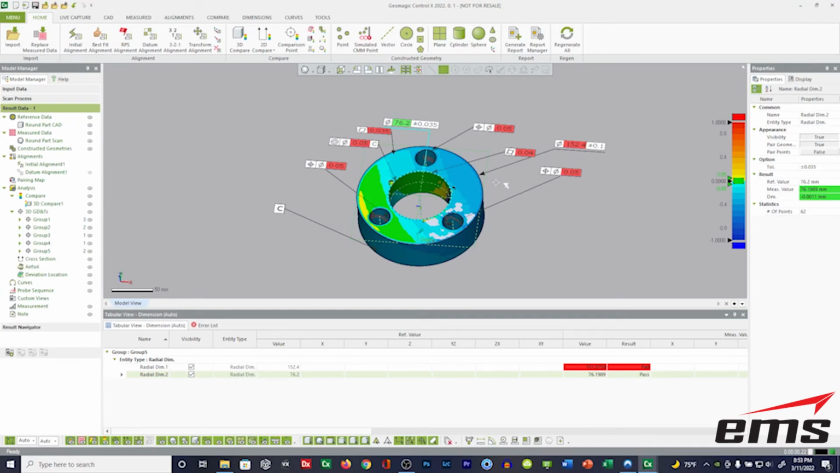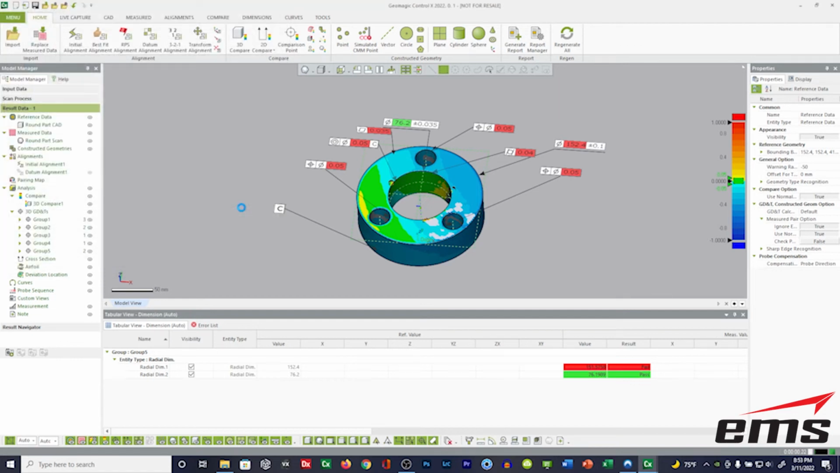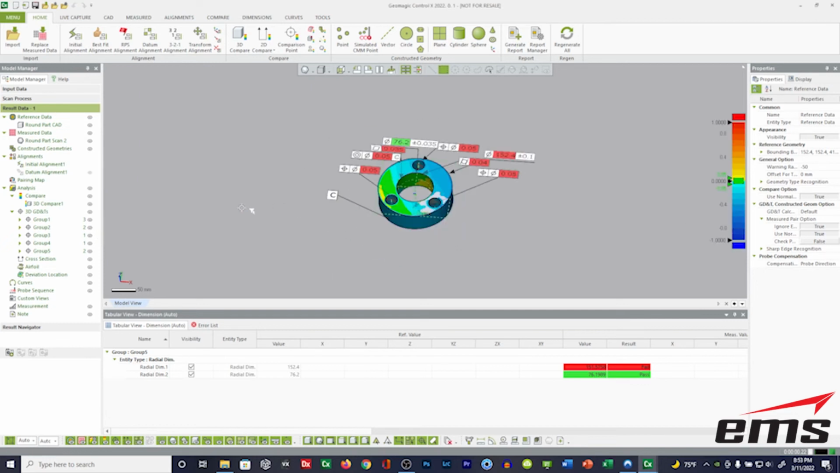Now, let's say we've scanned 10 parts. All we got to do now, and we can automate this, but we would just say, okay, let's pick our second set of scan data and go ahead and run the inspection process. So once this report is built, you just have to import the next set of data. It's automatically going to run it. And then I just click the Generate Report button, and I have my second report. So once this inspection file is created, as you see, it only takes a minute then to run the report.